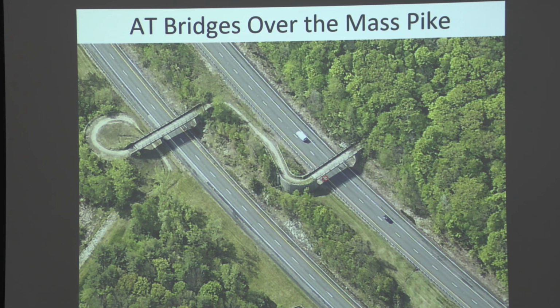So the AT bridges over the Mass Pike. You see an aerial shot here of the Appalachian Trail. It comes down on the right-hand side of this photo, crosses the bridge over the eastbound lanes, and then does a little jog in the median, goes over the westbound lanes and does a loop and goes underneath and continues north.